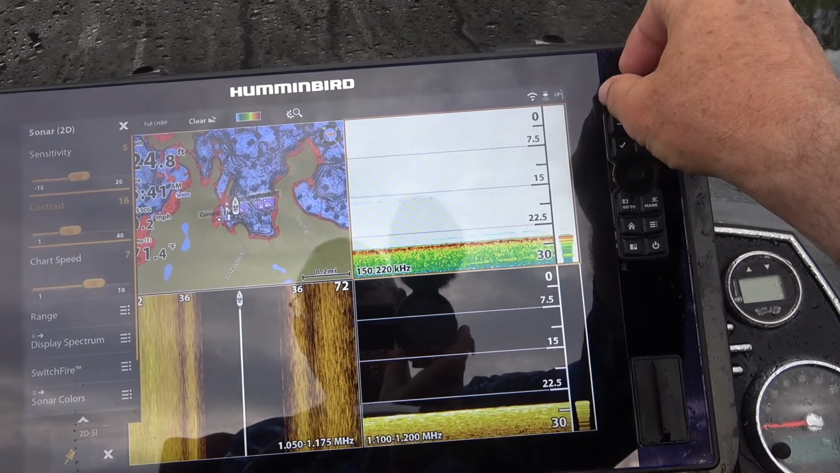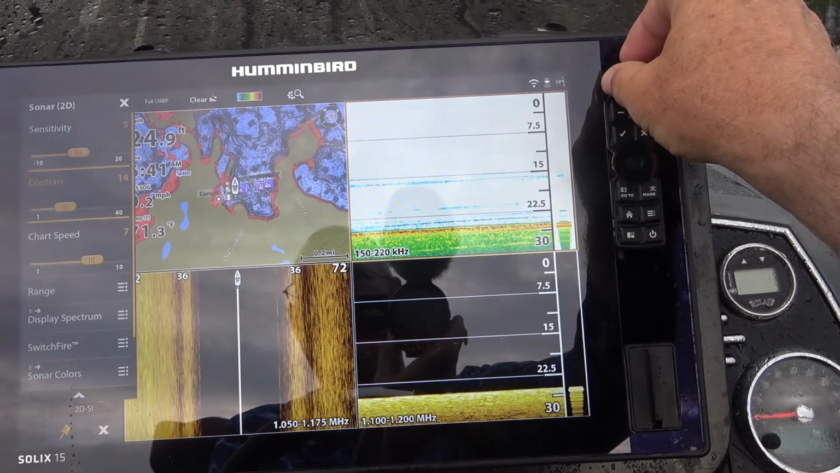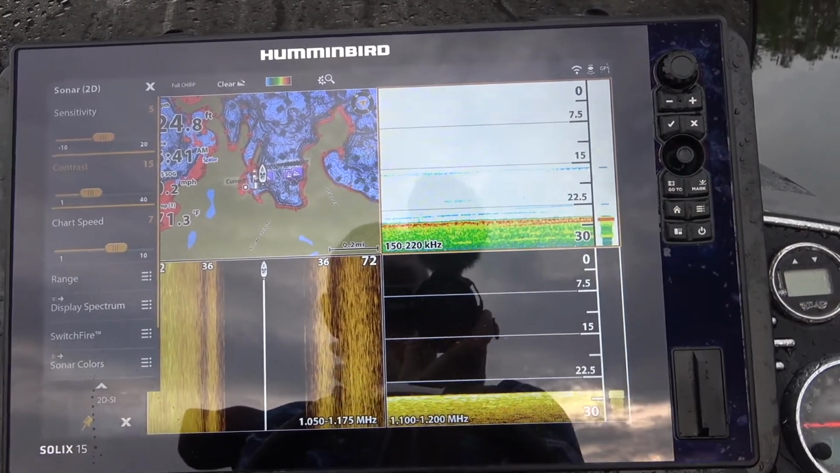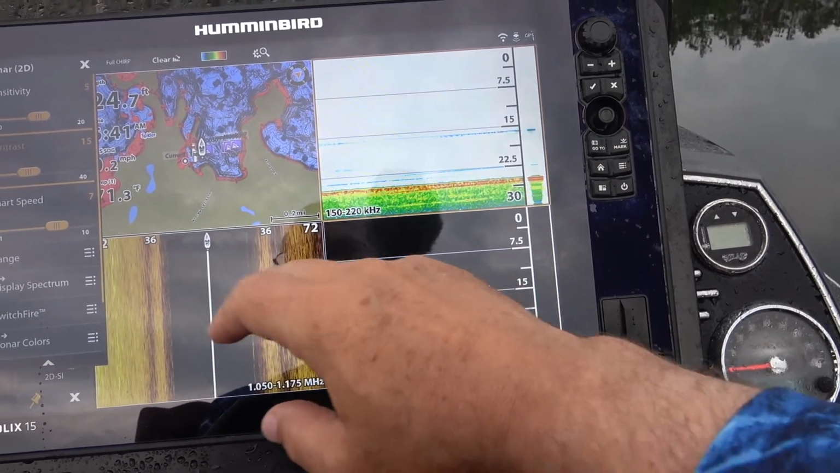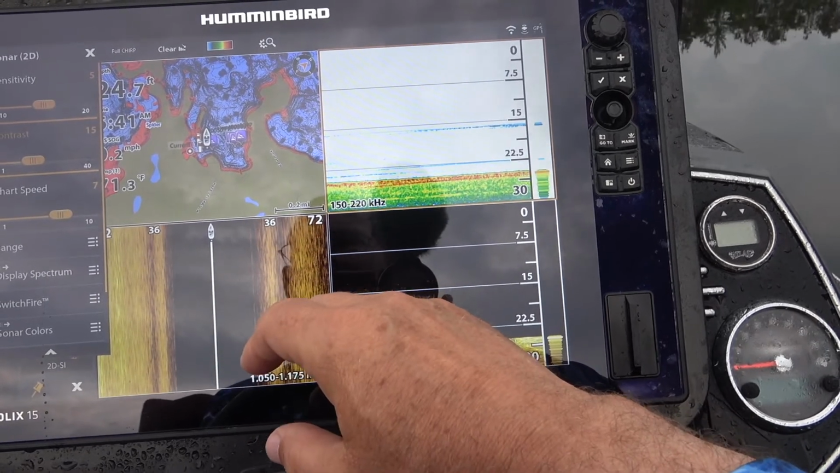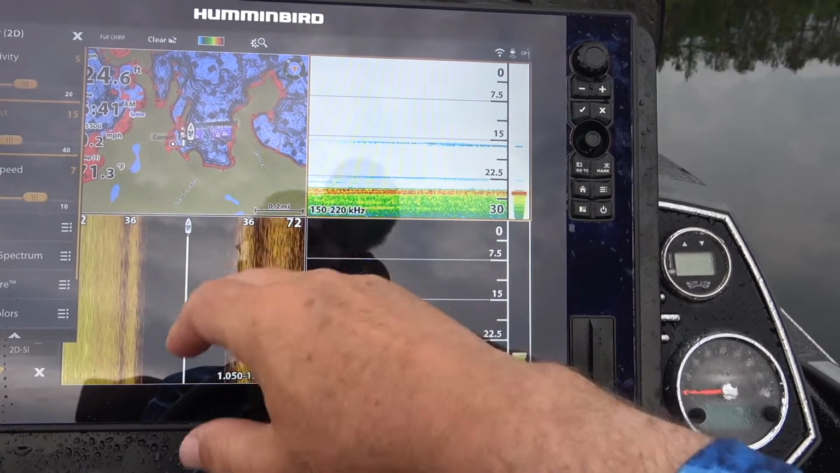And I think I need to come back a little bit. There we go. I'd say, no, probably about 15-ish right there. That's pretty good. And then I'll do the same thing for the down imaging, and I'll do the same thing for the side imaging. The only difference with the side imaging is that you need to be moving. So right now I'm not moving, so I'm going to show you how to do that one.